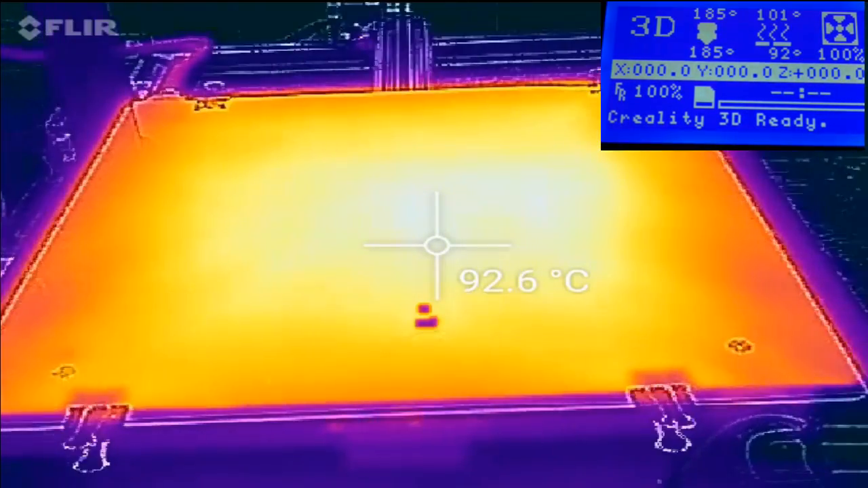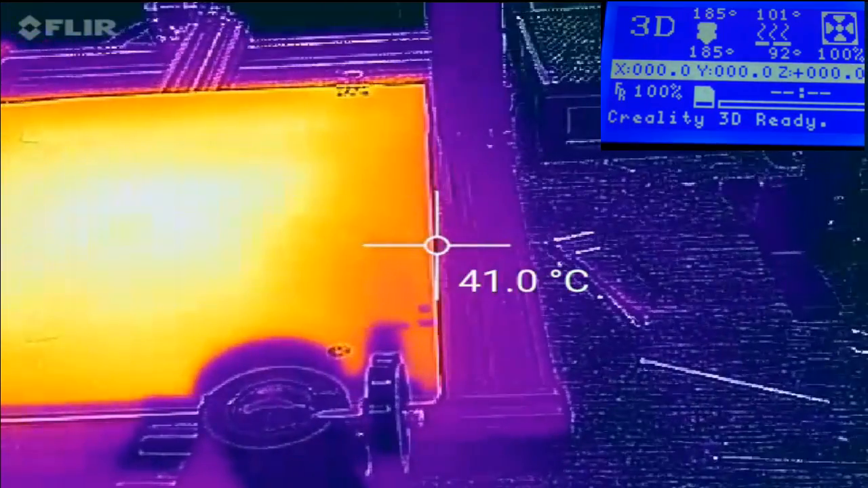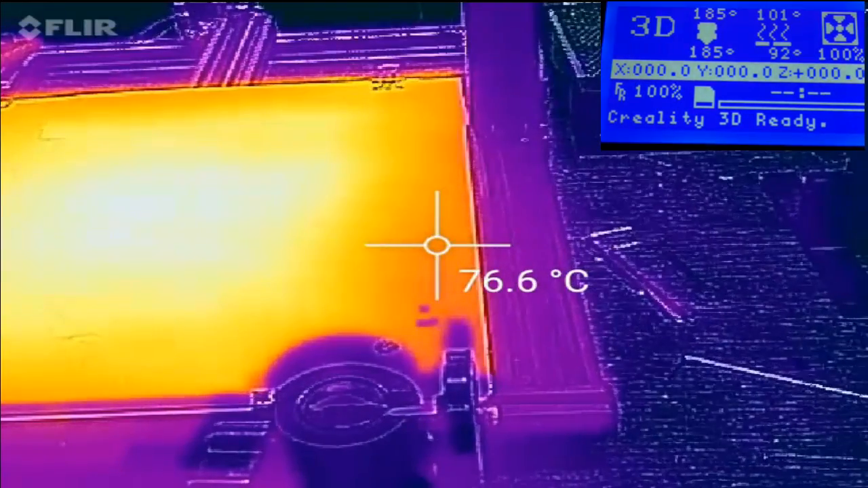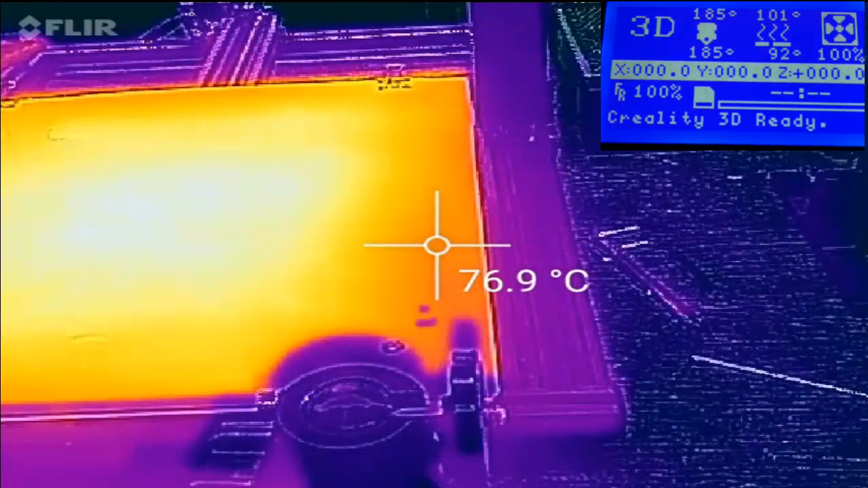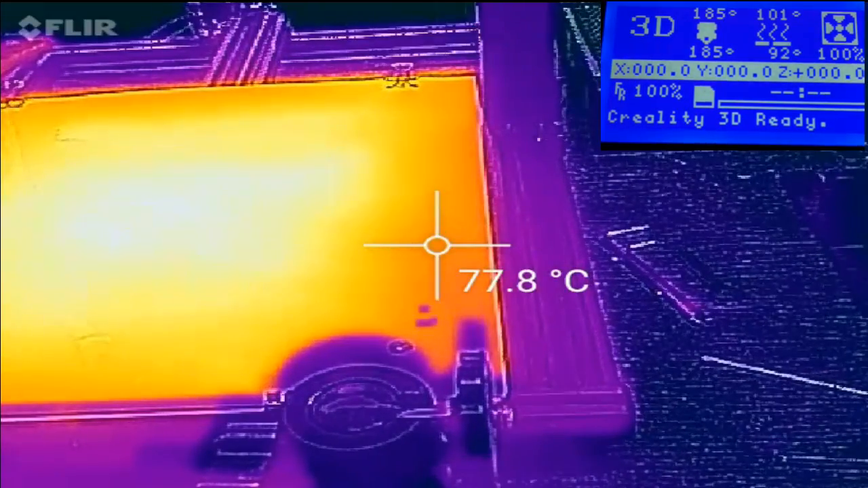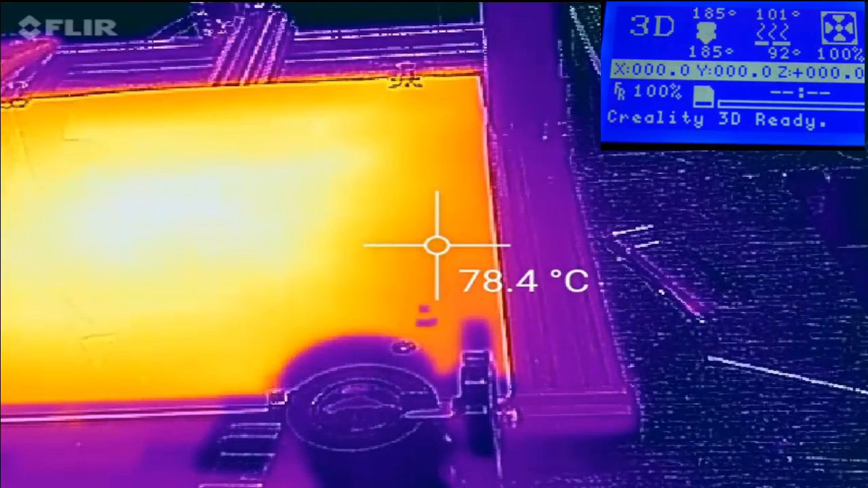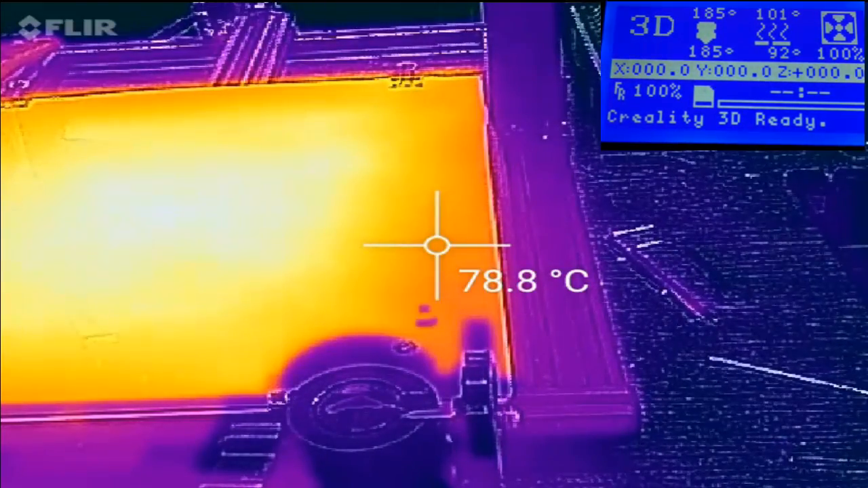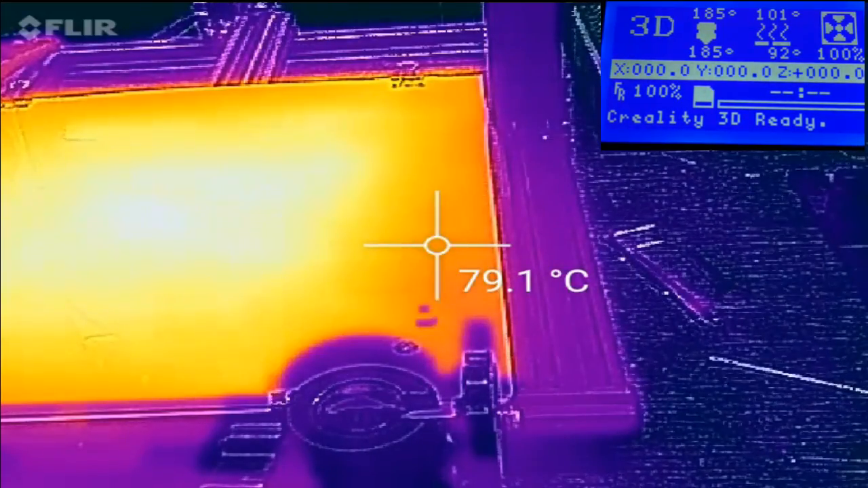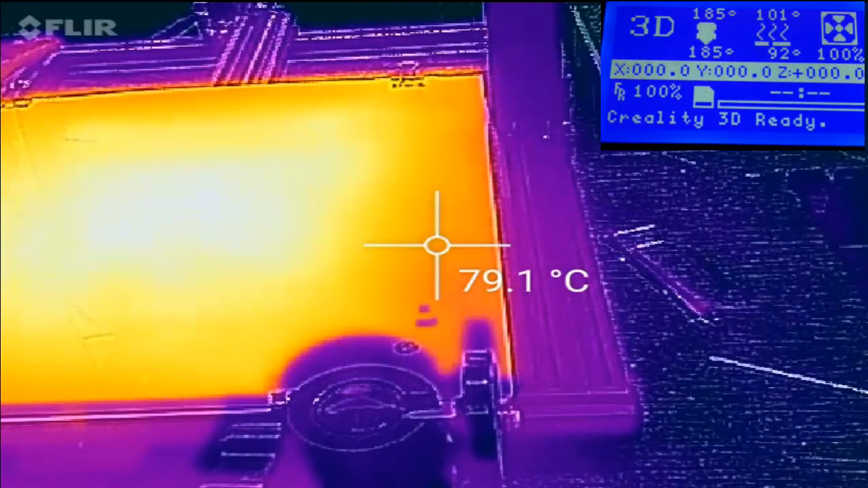So let's go ahead and measure the outer boundaries. Again, let's get back on the target here. So about 76 degrees, let's go 77. How far off is that? It keeps moving and I keep changing my thinking. So 80, 90, so 13. So that's about 14 degrees difference. So as the temperature gets higher, the spread gets higher.